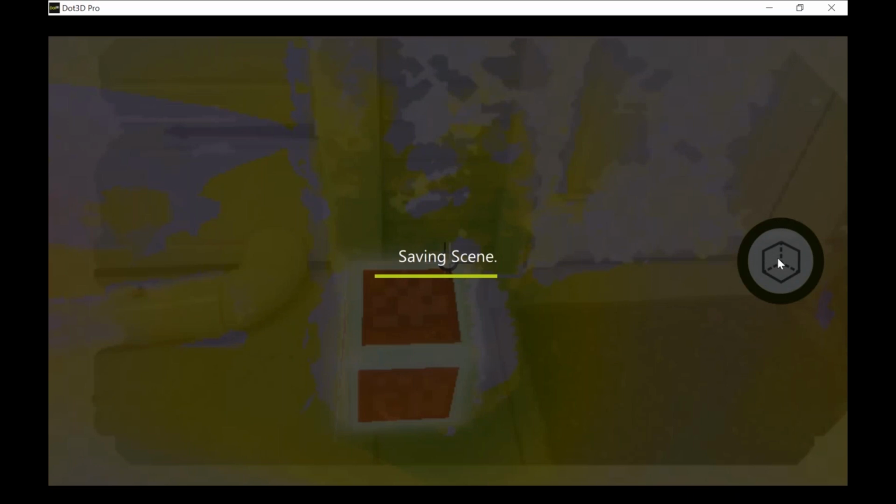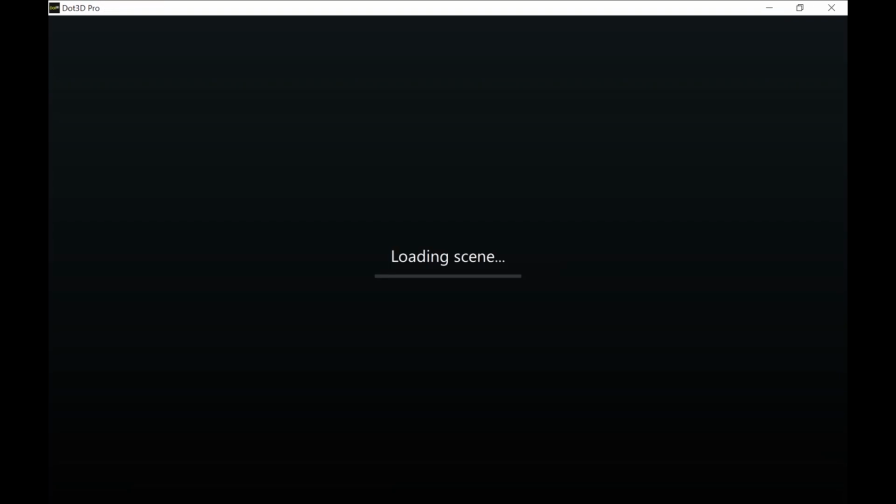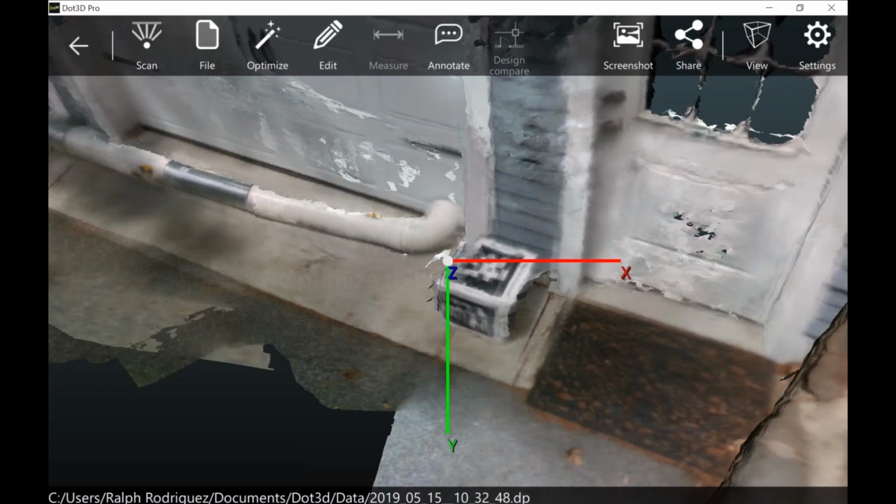Now that we've finished our capture, we can bring the device back inside out of the bright sunlight and continue with our manipulation of the data. Everything that you see from this point forward could be happening on the tablet in the field as we're doing now, or it could be happening exactly the same way in Dot3D Edit, which would be our desktop version of the software. So you can envision this in either scenario.